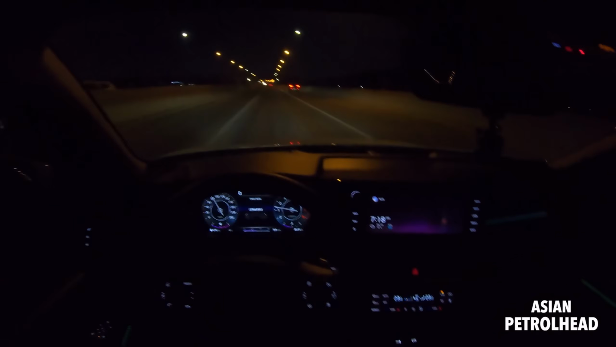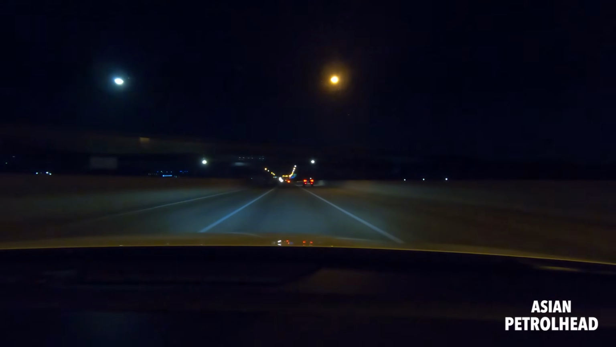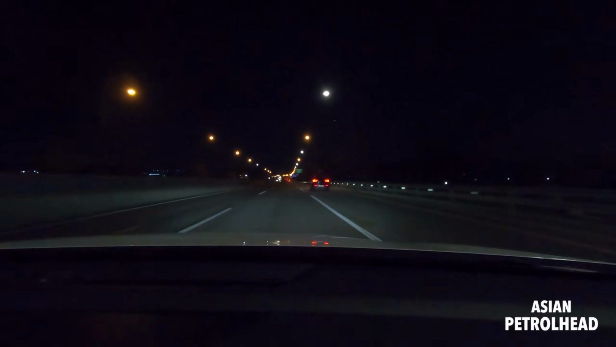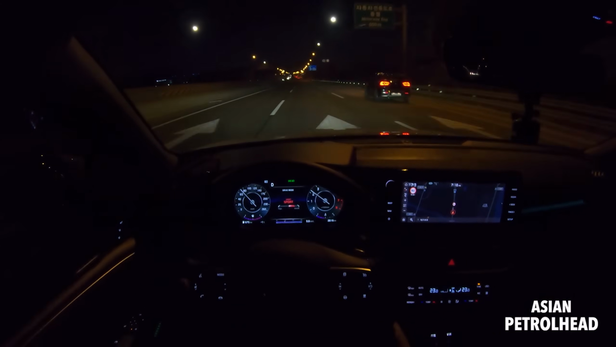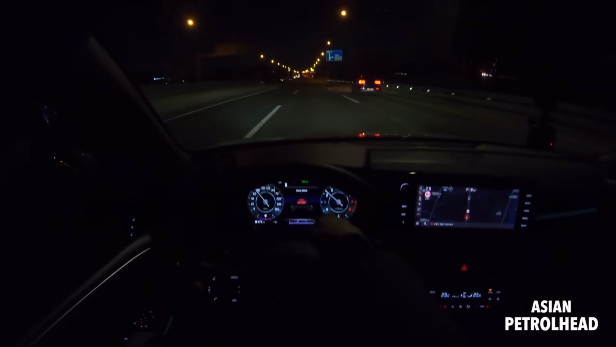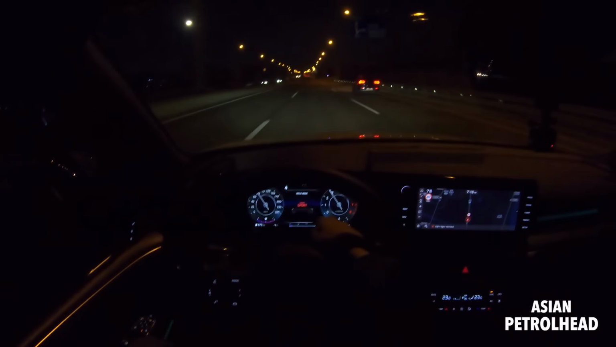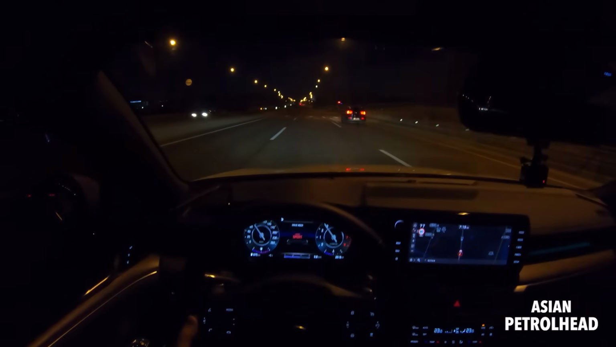Okay, why don't we put it onto smart mode. Actually, it pulls very nicely. Oh, there's another camera detector. So it will actually show you how dynamically you're driving, just a little bar. Okay, we're passing the camera.